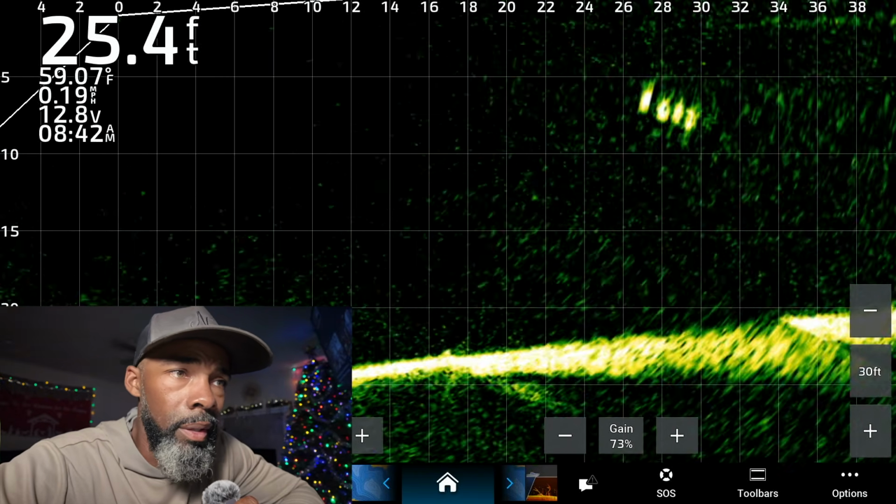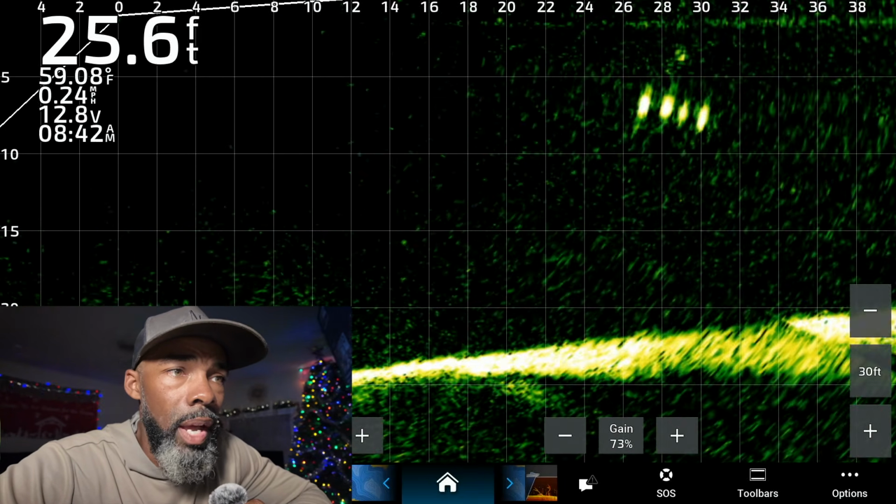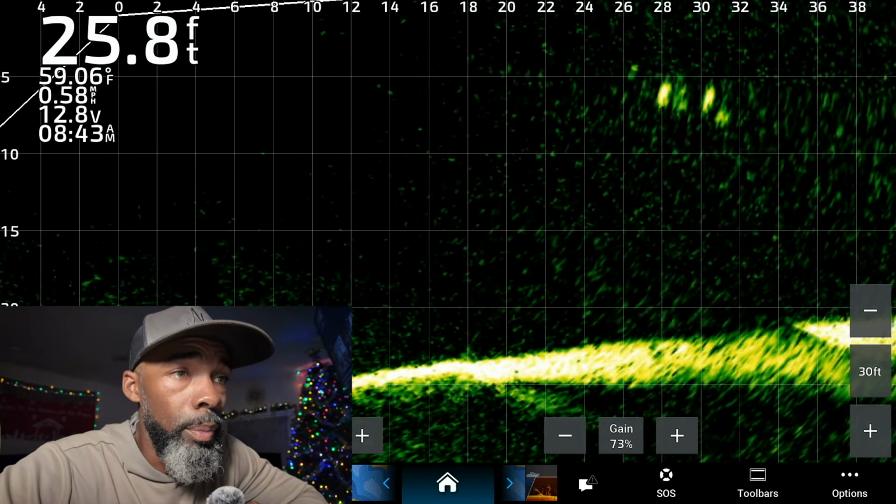We still got them sitting put. They're not really running away from us. They're not spooked. So bait comes down again at the 29-foot mark. We're going to stop right there, and fish comes up. Interested. That bait got a little bit low there.